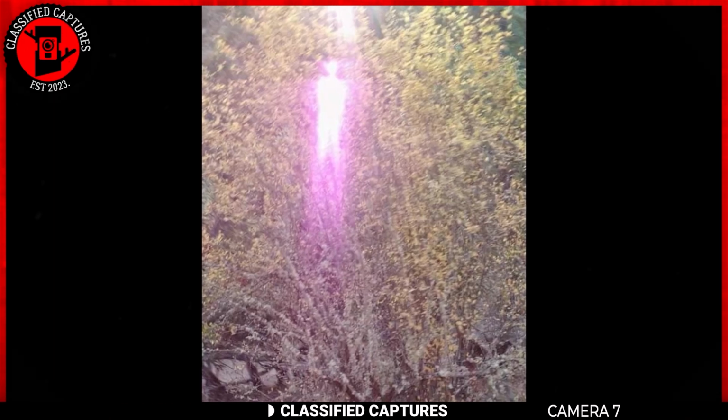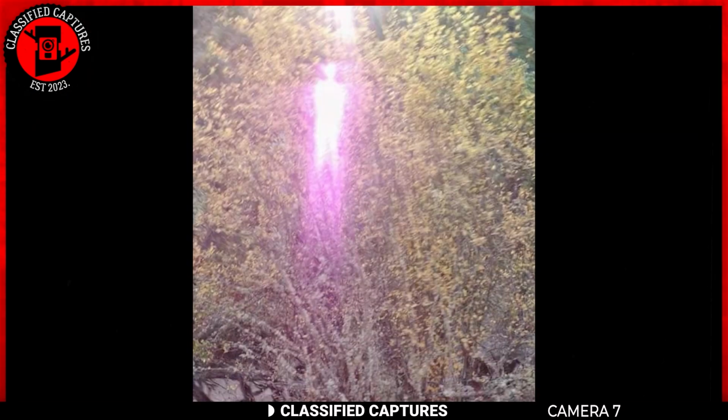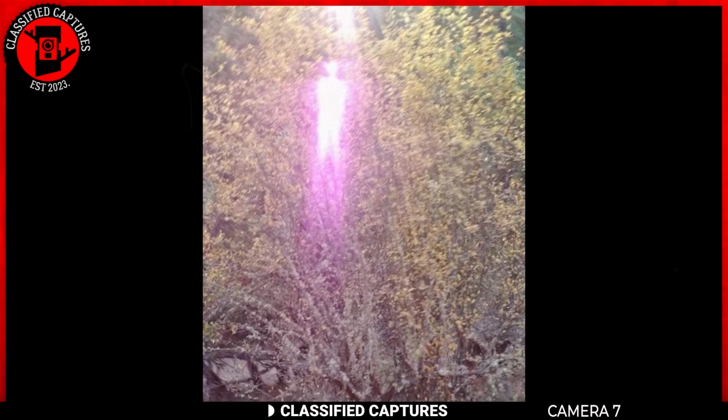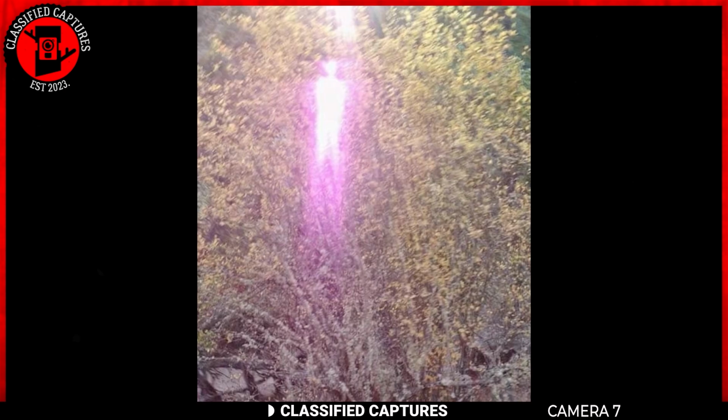Back in 2013, this image was taken in Clearwater, Idaho. It was of a luminous humanoid floating mid-air in front of a tree. The ethereal brightness emanating from the figure adds a supernatural touch to the moment, leaving us with a host of questions about the nature of this enigmatic being. The possibilities are as diverse as the human imagination allows.